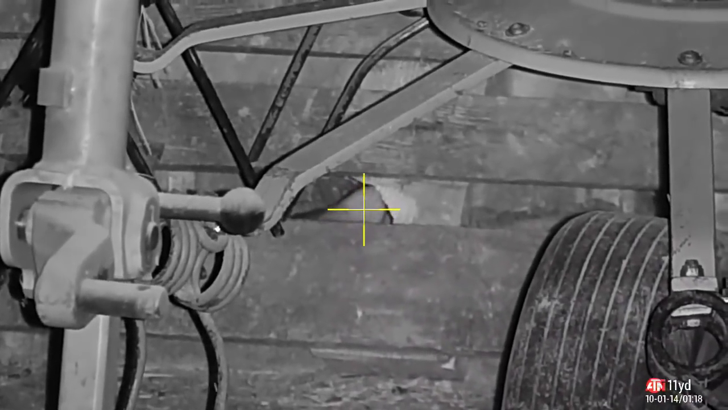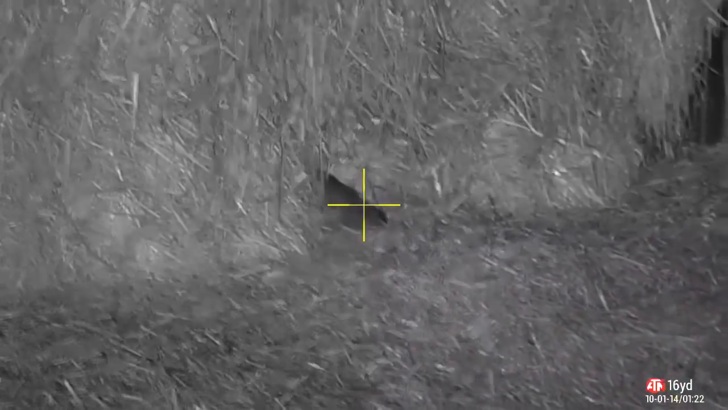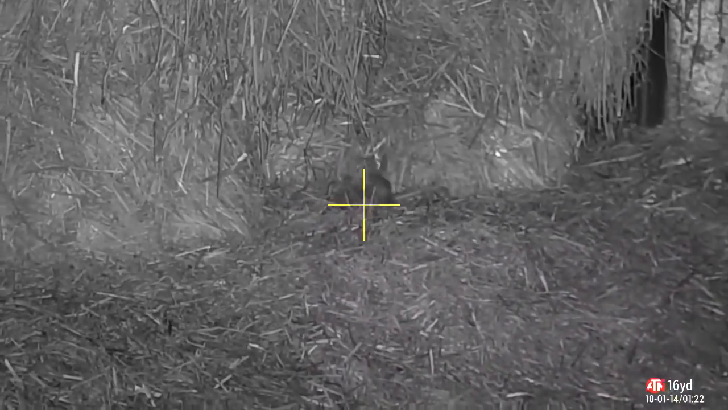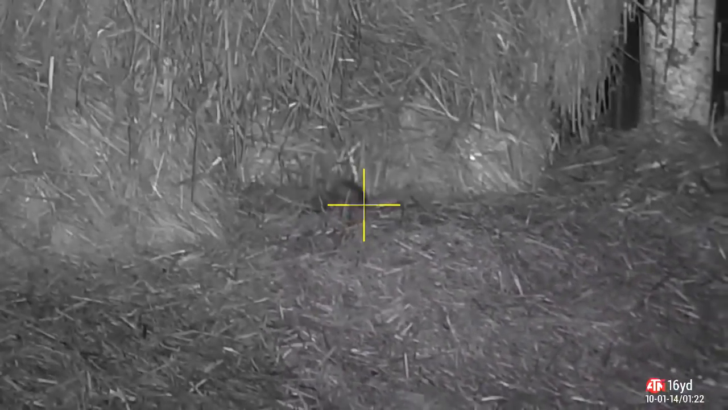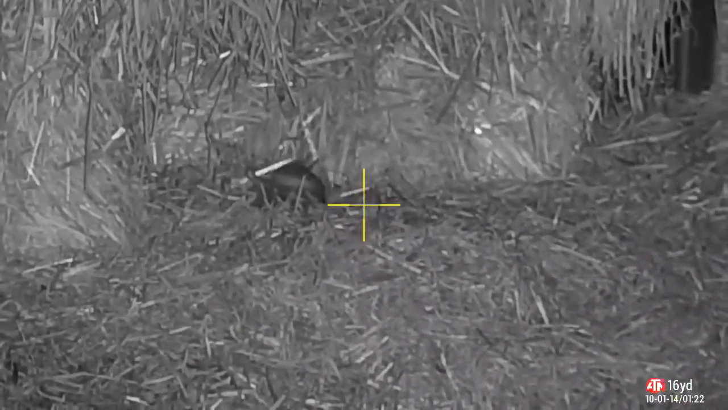This is the problem. Look at the destructive nature of these little sods. Why are you doing that? Just chewing a hole in the barn wall. What's that about? Well, he won't be chewing any holes anywhere, I tell you that much. They are so destructive. Not only that, but they spread diseases. They're constantly peeing. Watch this.